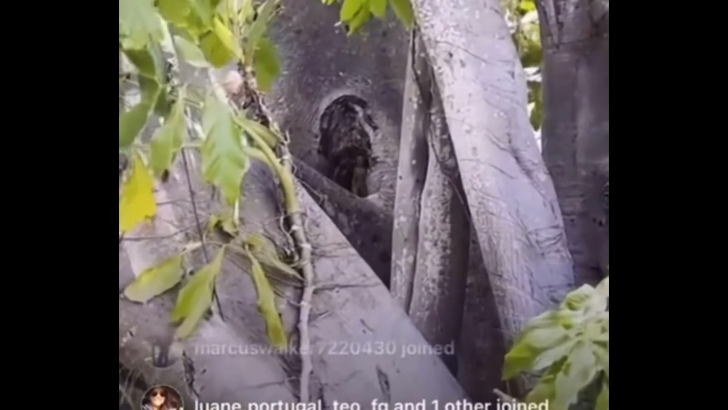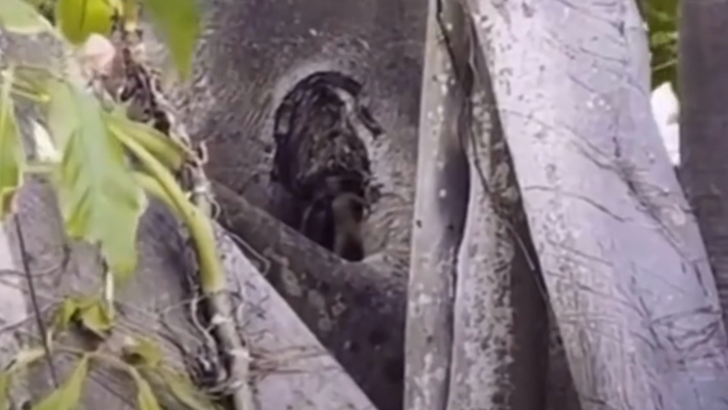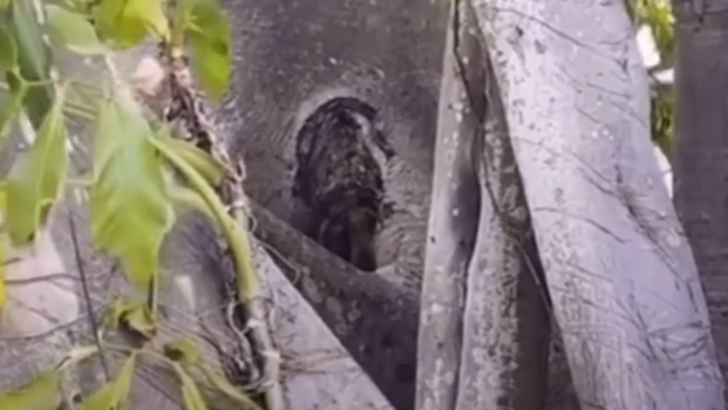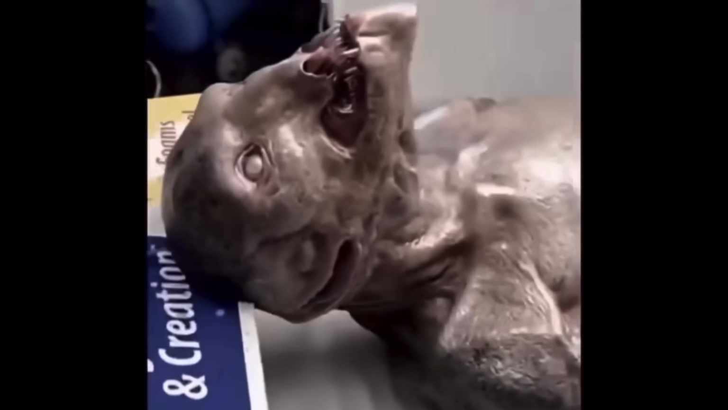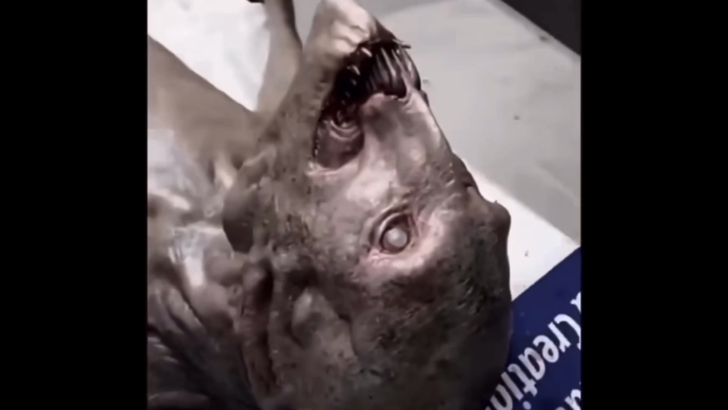So far, 2024 has been a year filled with many strange things caught on trail cams, from weird unidentified creatures to killers and many other unexplainable phenomena. So today I decided to highlight some of the most chilling and downright horrifying creatures caught on trail cameras this year.